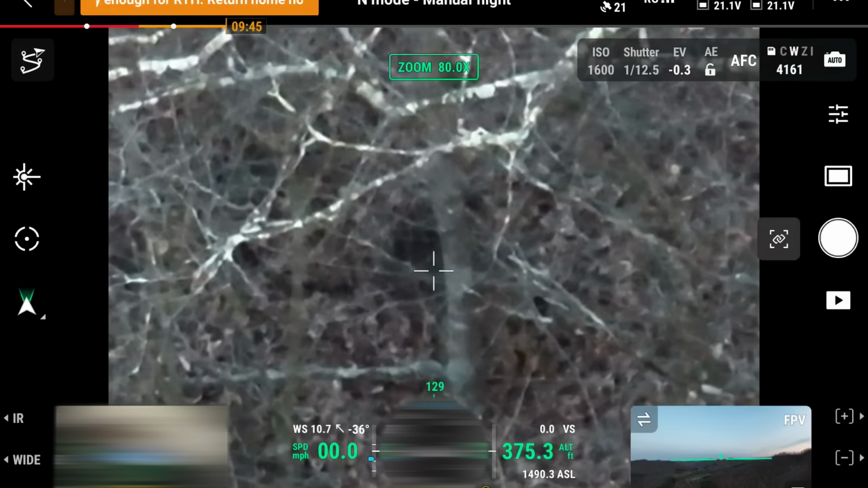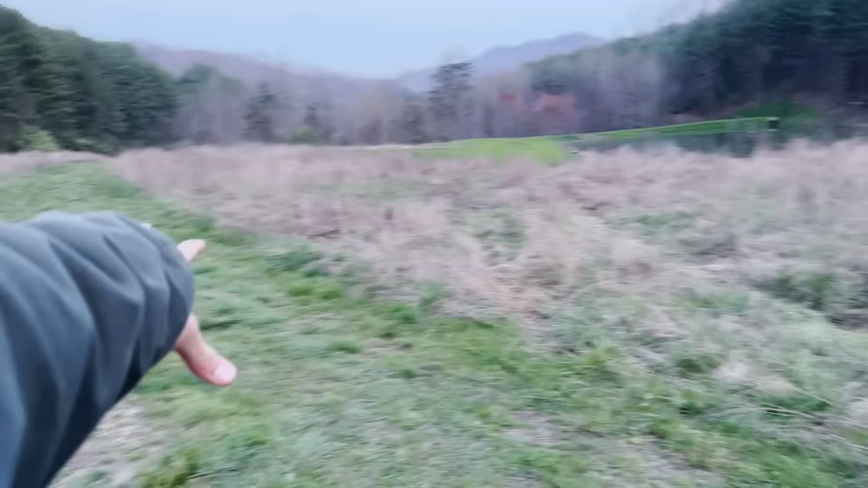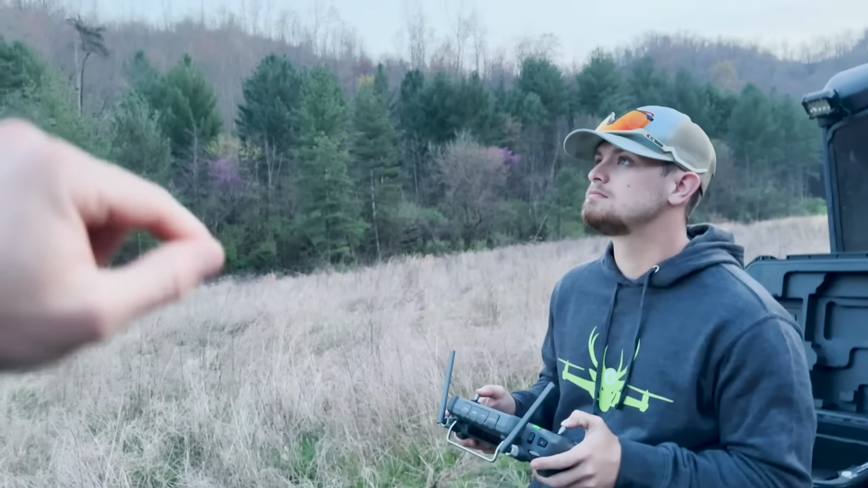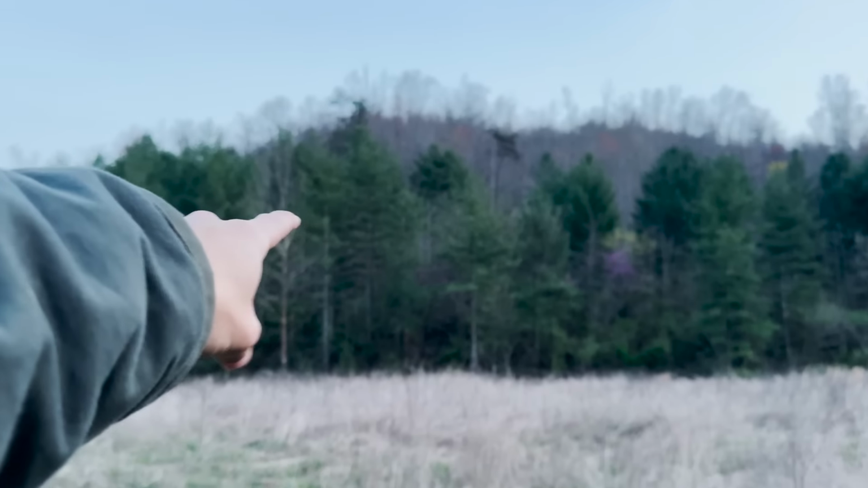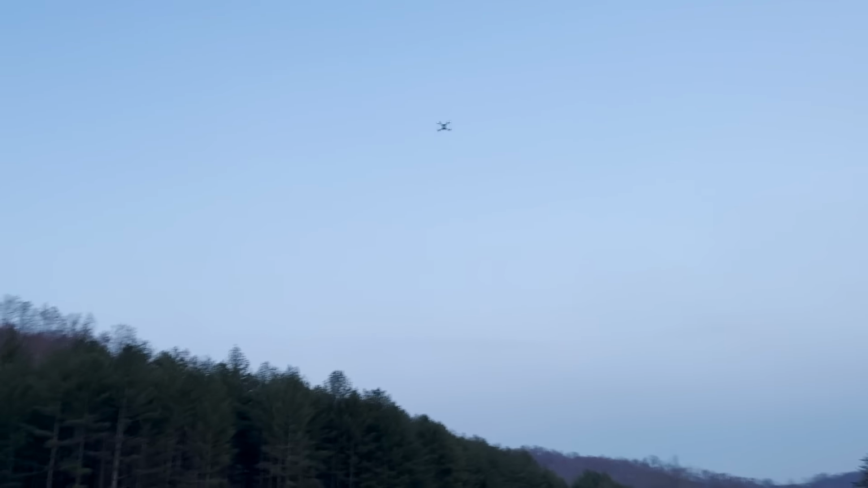Return home. All right, pull it on back home. The battery's dying on it. He's gonna bring it in and land it, and we're gonna swap the batteries. Pretty cool though. We found a herd of deer and another deer so far. Whenever a deer is out here in the field, usually people aren't gonna have a problem finding it, but it's gonna be one solo deer way up in the woods in the thick stuff. So that's pretty good practice, honestly. Here comes the drone, bringing it in.